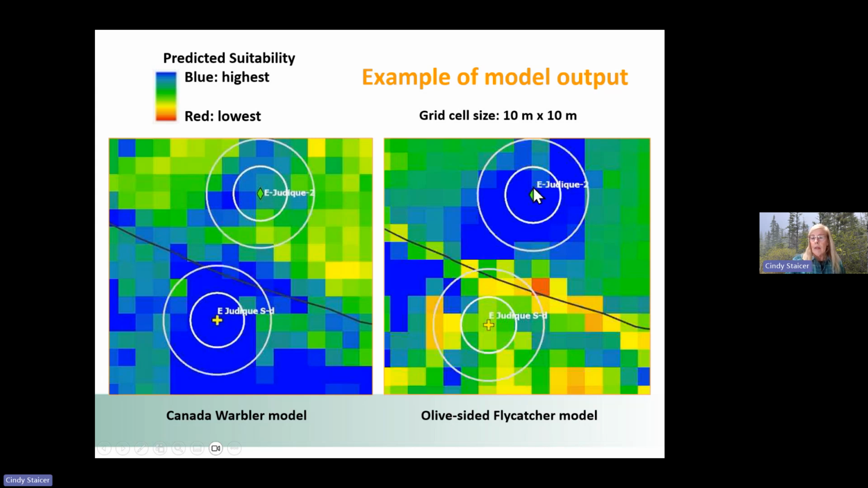And this site here, the East Judique 2, is the one we tested for olive-sided flycatcher. East Judique SD was tested for the Canada warbler model. But we actually collected data so that we could look at how suitable that habitat is for both of the species at each of the sites we went to. But I'll just be focusing on how the suitability for a particular model.